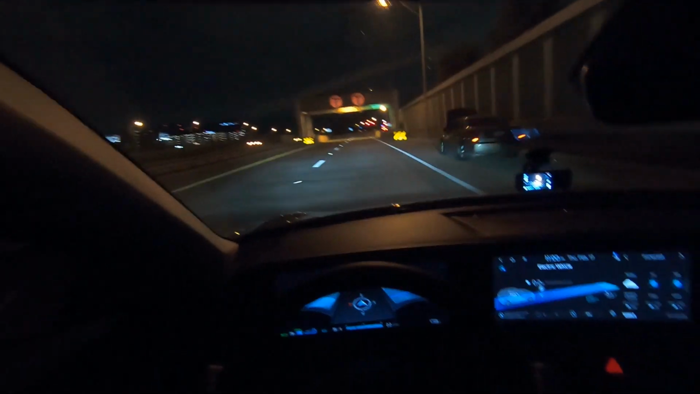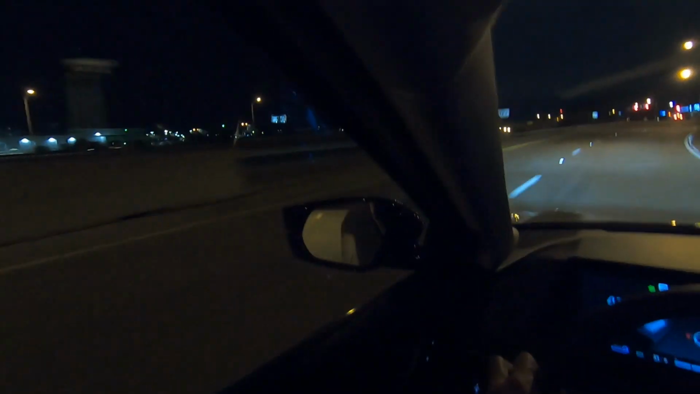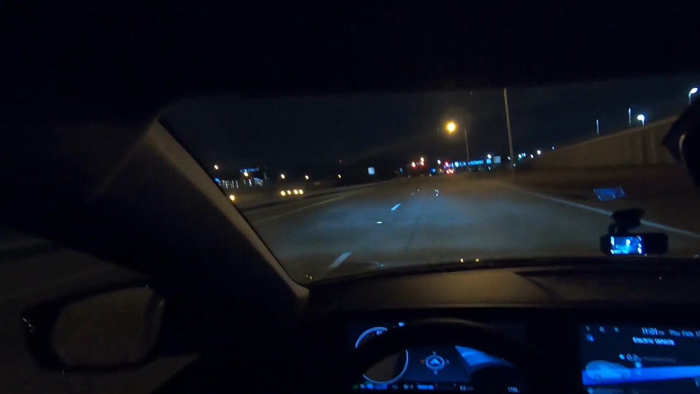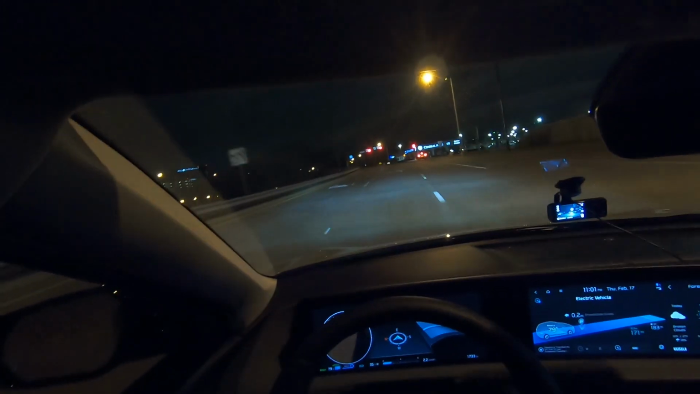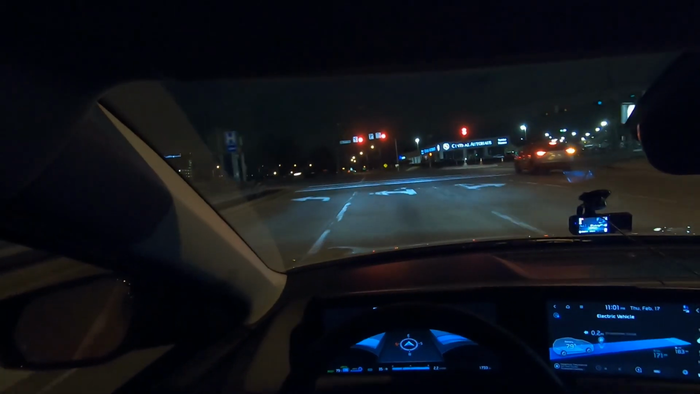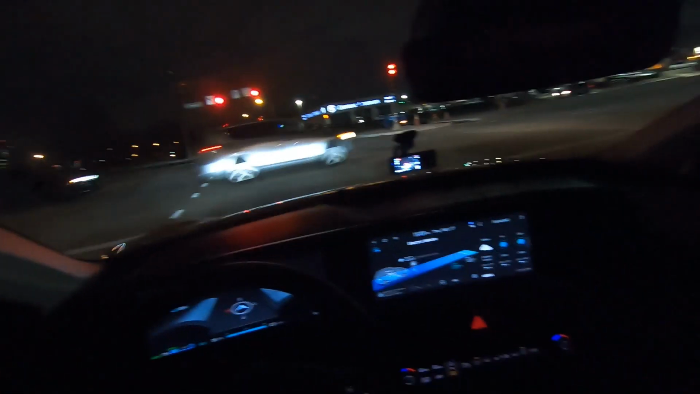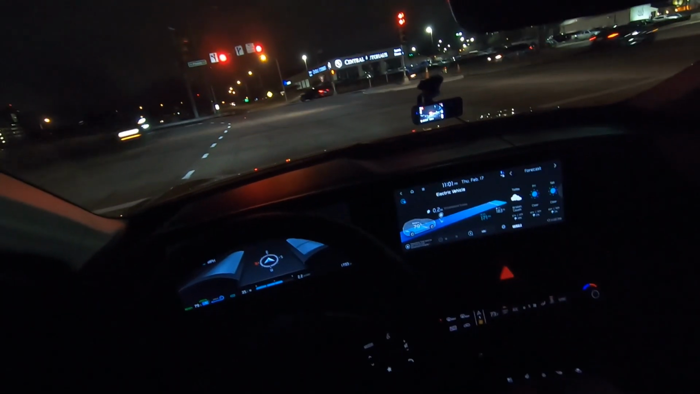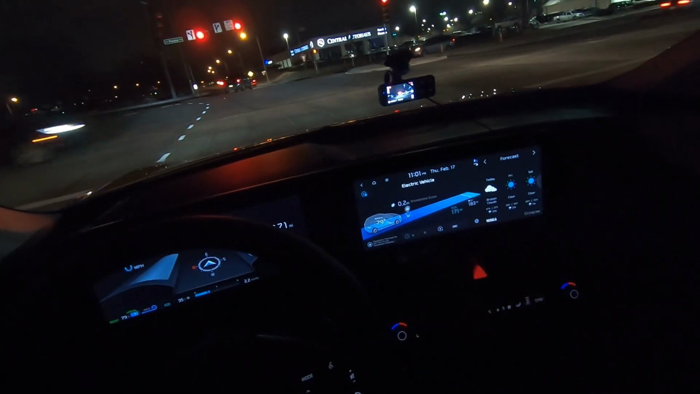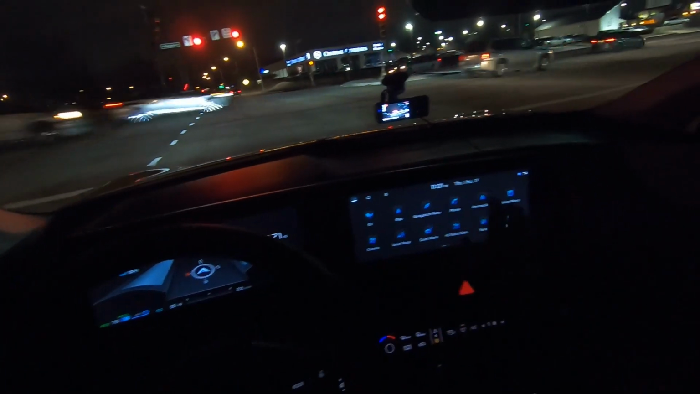Oh, that poor guy. Sucks. And I pedaled. Get me to a stop. But lots of features in here that I just honestly have not messed with.